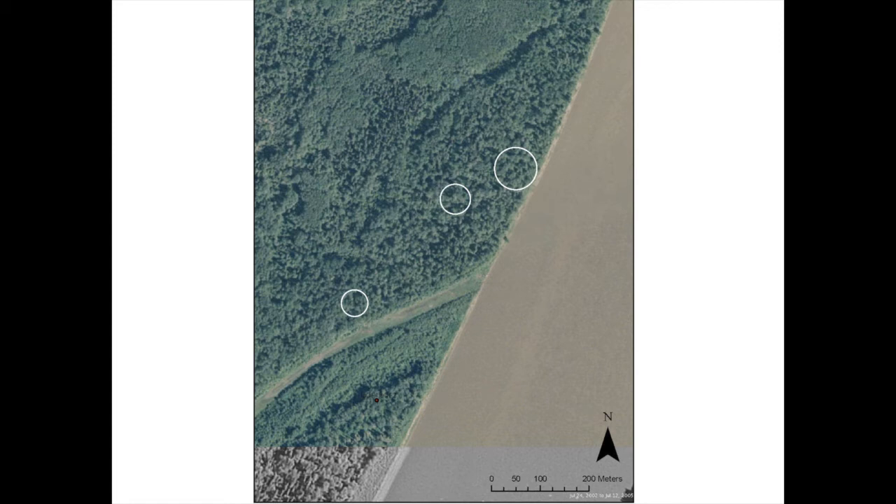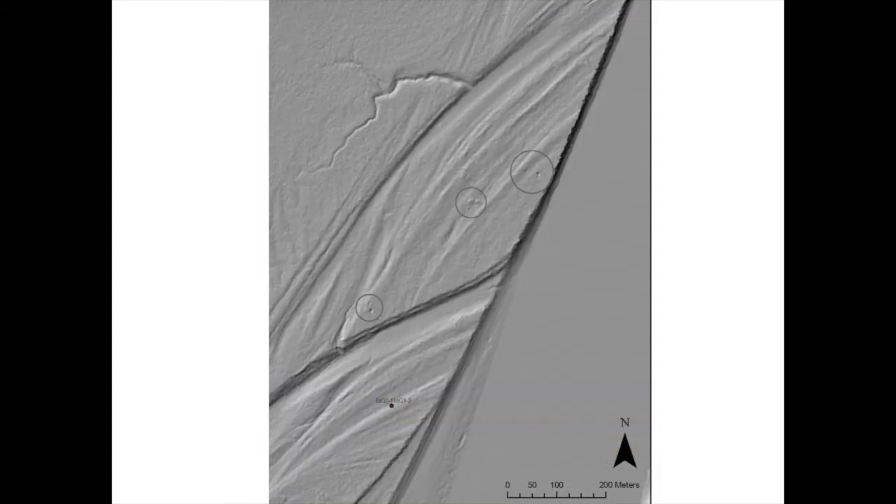And if any of you have ever been along the Peace River in northern Alberta, you know it's a brambly mess. It's a tough go in this part of the world to find anything. So finding a small little feature of a really significant fur trade fort site is pretty challenging in this environment.